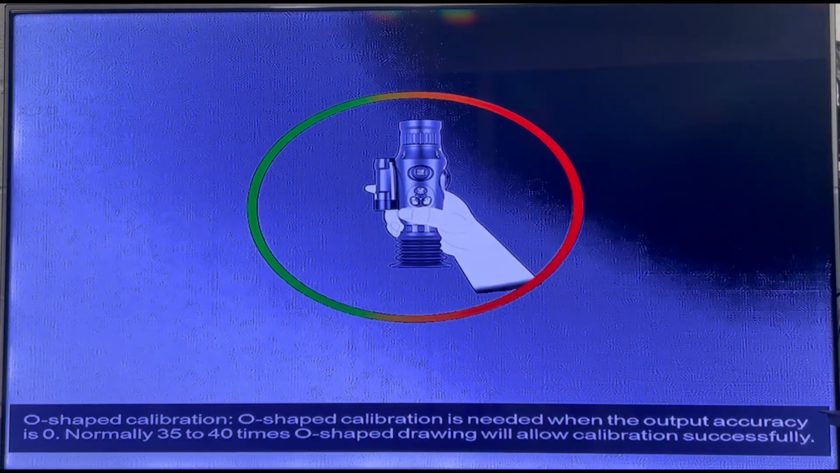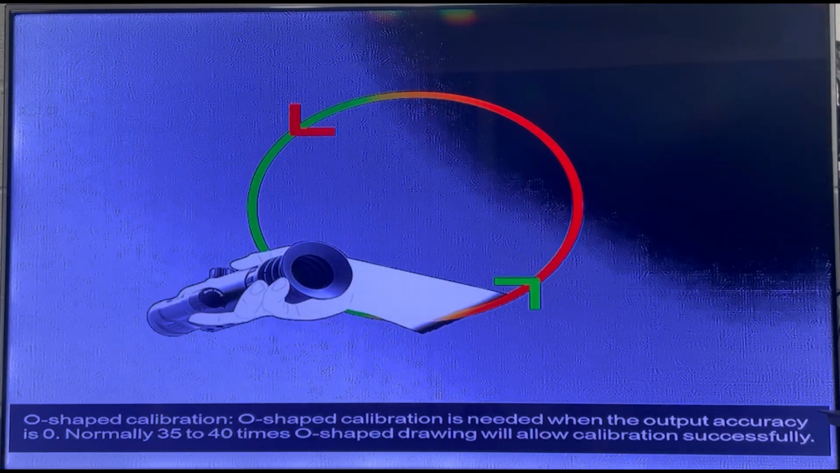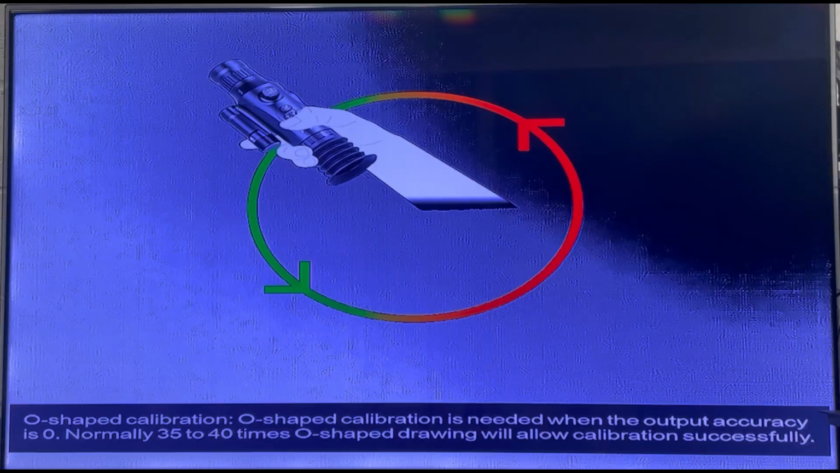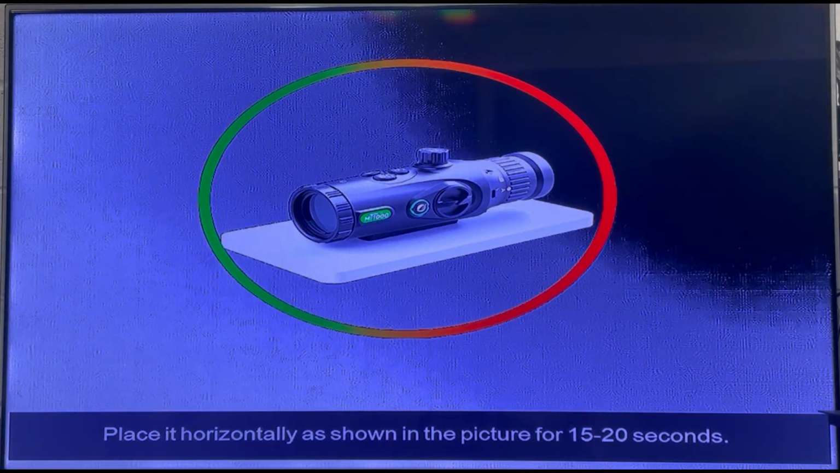Compass calibration is how it sounds. It's for calibrating the compass. Follow the directions on screen to do that. Gyro calibration is also how it sounds. It's for calibrating the gyroscope. It also gives you instructions on screen.